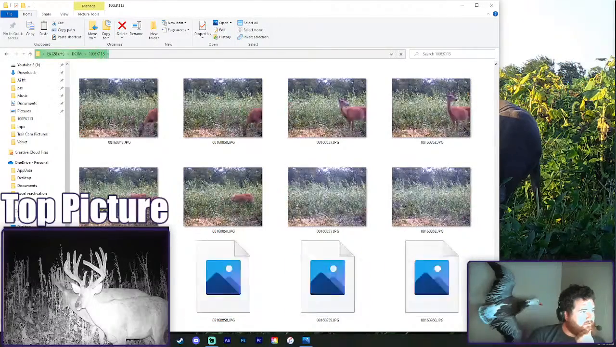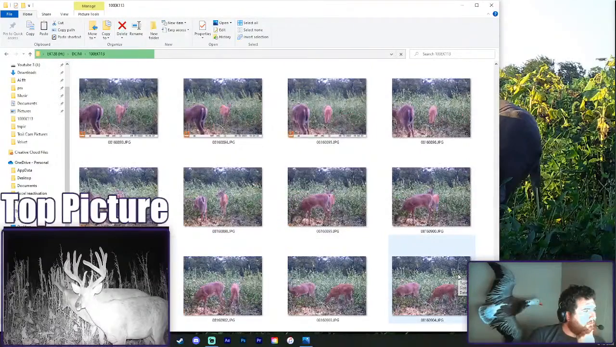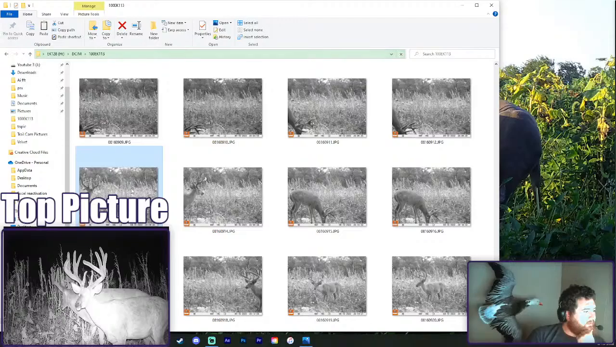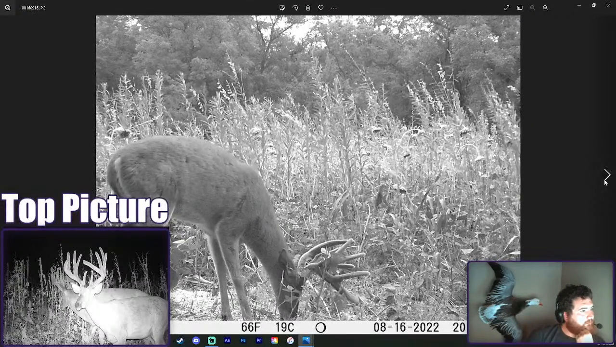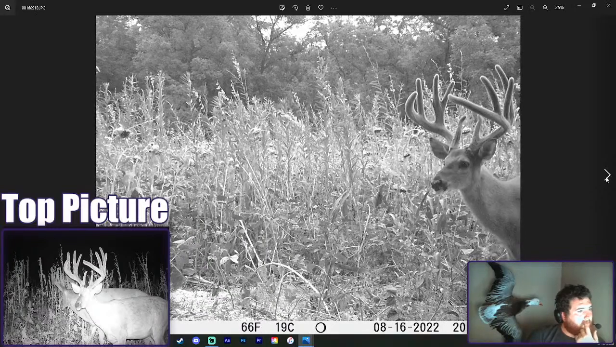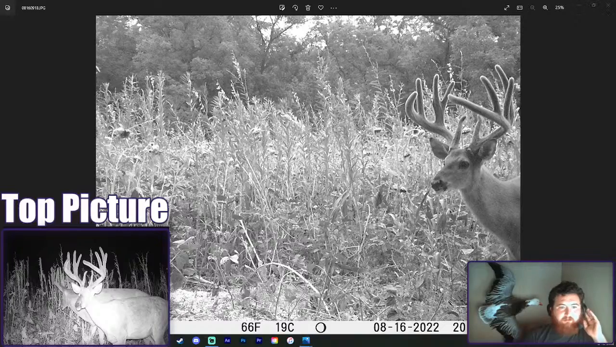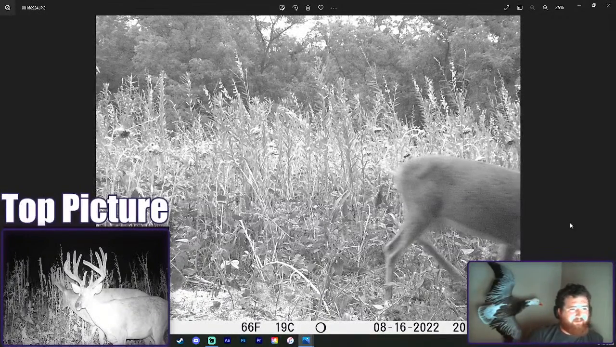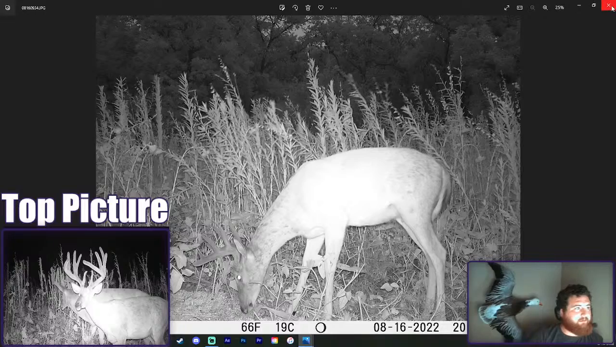More fawns. A young buck again. Oh, this is our first kind of daylight pictures of this buck. That's kind of cool. That's a sweet picture. This is a really cool deer. We also have corn down here. We also have a little mineral station here as well that we just recently put in.